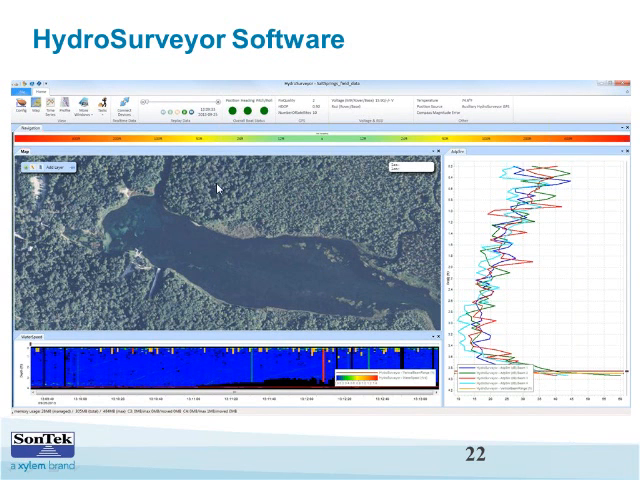So here's the local survey area, and here you can add as many profiles or time series as you like. But here I'm showing the SNR profile on the side, which is basically data quality for the acoustic Doppler profiler, and then down here a color map of velocity during the survey.